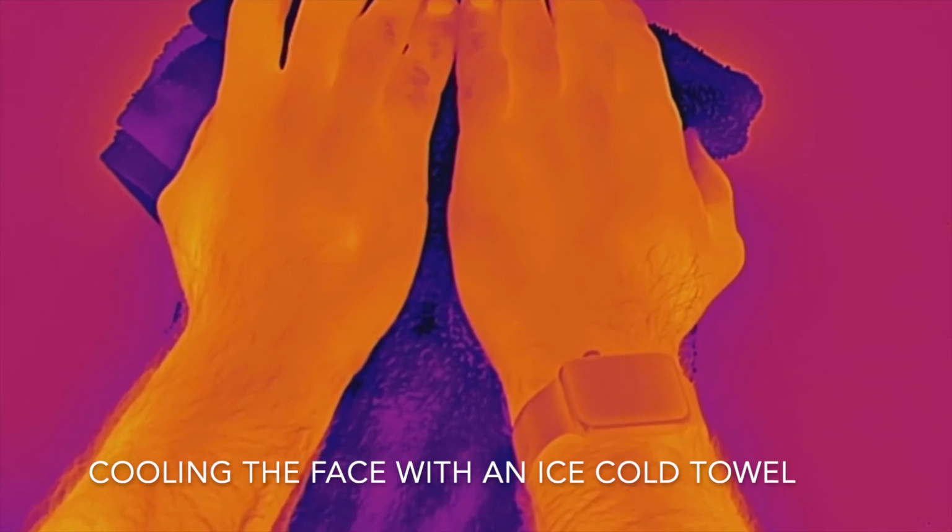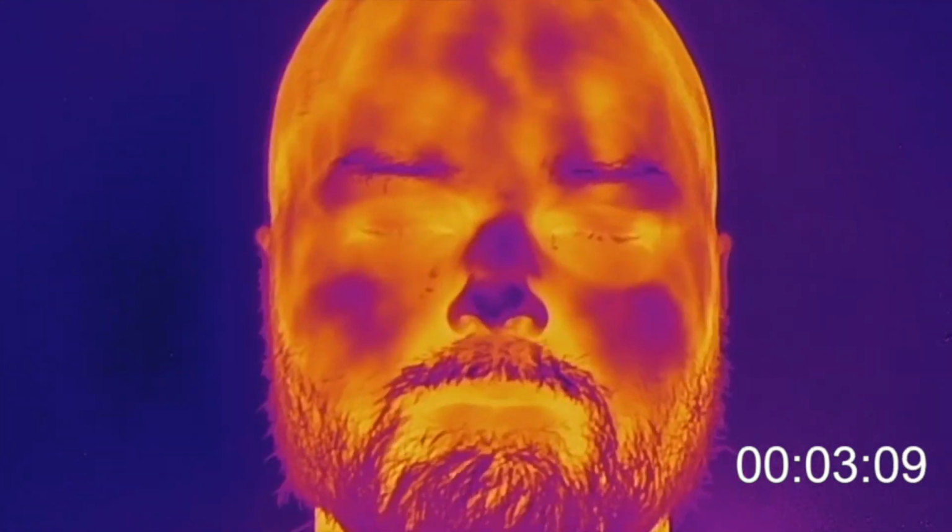At first glance, you can see the eye corner areas maintain a higher temperature, hence the yellow color, and the other parts of the face remain much colder, represented by the color purple. When we speed things up, you can observe how much slower the forehead area heats up to the initial state, compared to the eye area. This again proves our point.